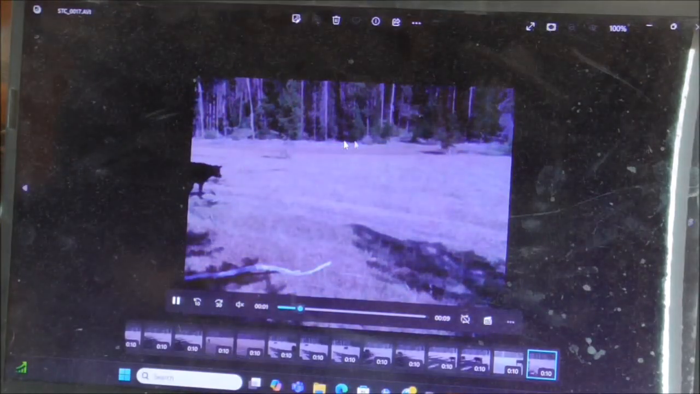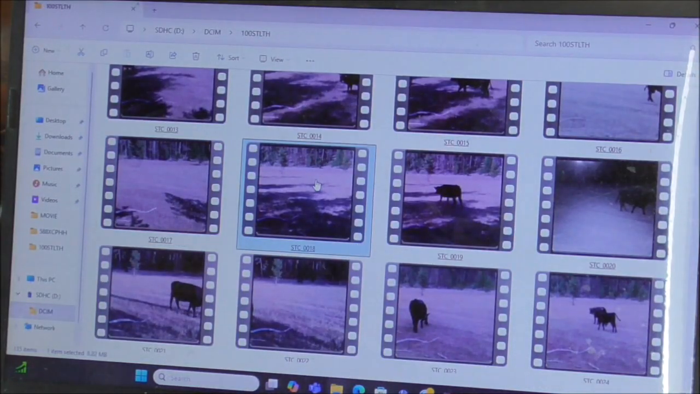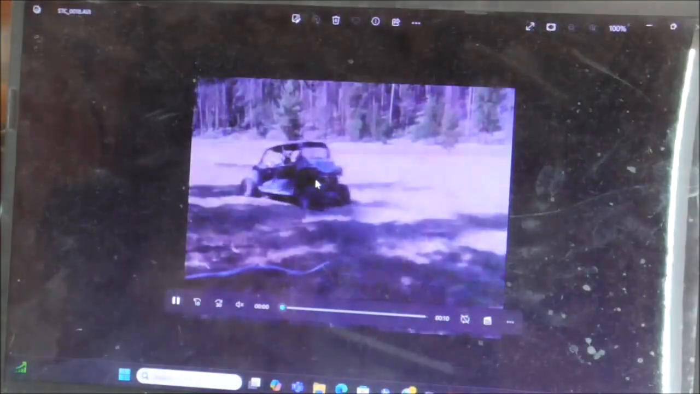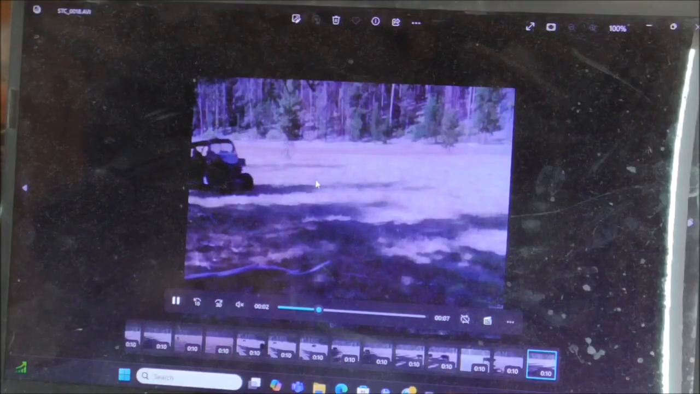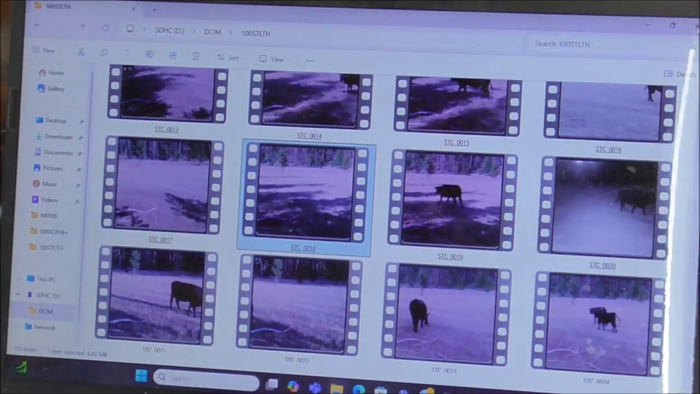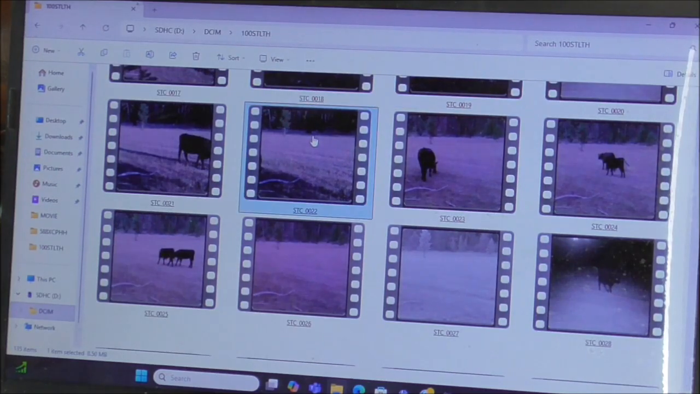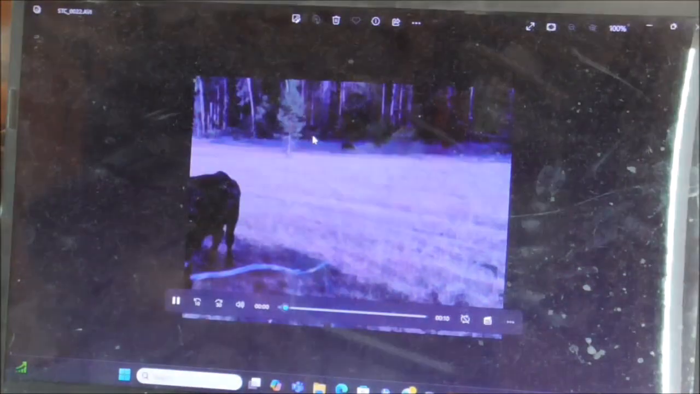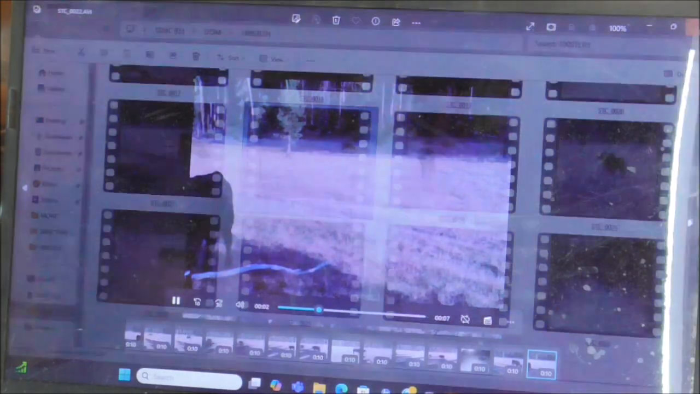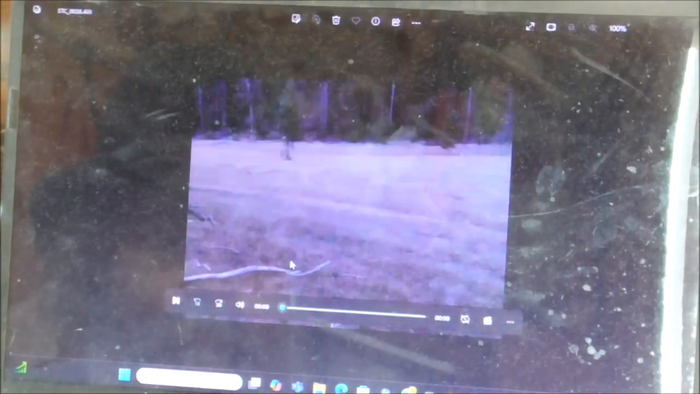This one, I don't see one, but there is. You'd be okay if you got a picture of a cow running from a wolf or something neat. There's a four-wheeler. I don't remember seeing that one up there. That's probably somebody here visiting. Another cow. Like I say, these are 10-second videos, but once I see a cow on there, there's kind of no reason to watch.